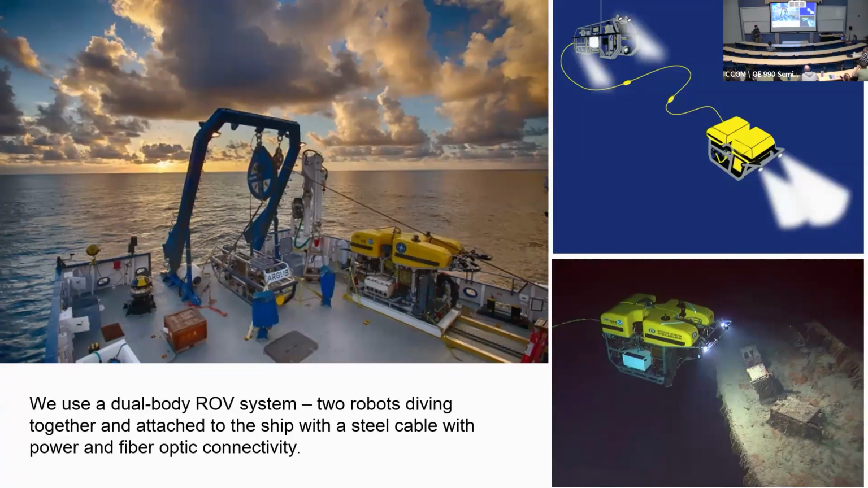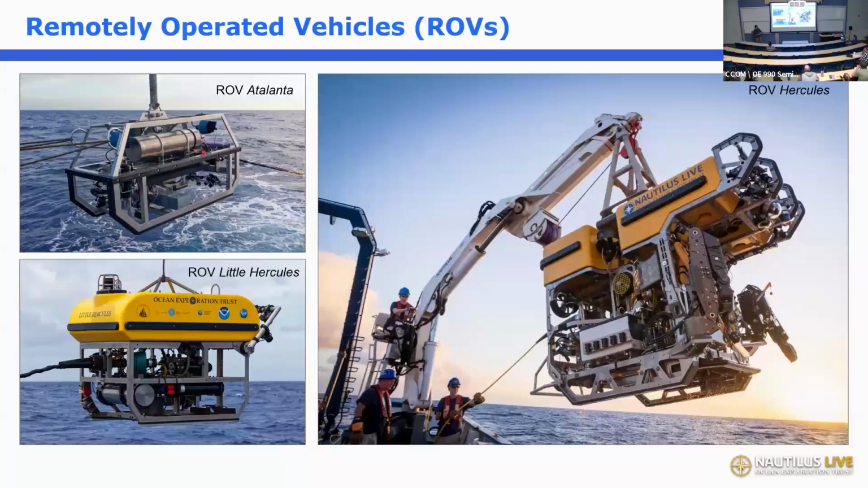That's our main mode of operation with the ROVs, and then if we're deeper than 4,000 meters, we have to put little Hercules on the end there, because that's rated down to 6,000. So right now, for instance, we're in the Cook Islands, and there's a lot of regions in that area that are very deep, and we can only really explore with this asset.